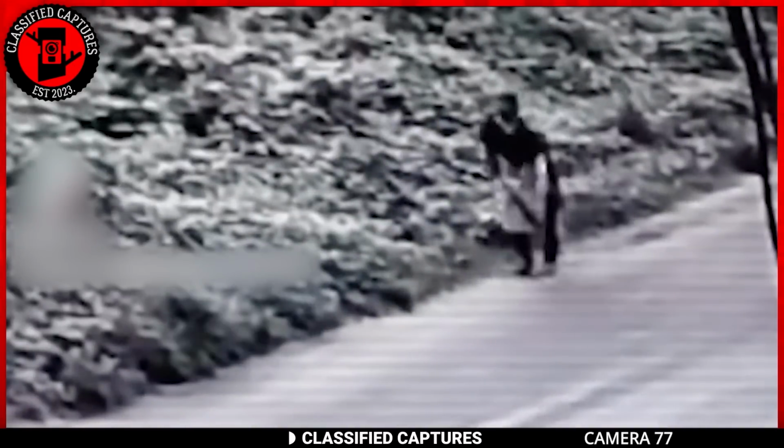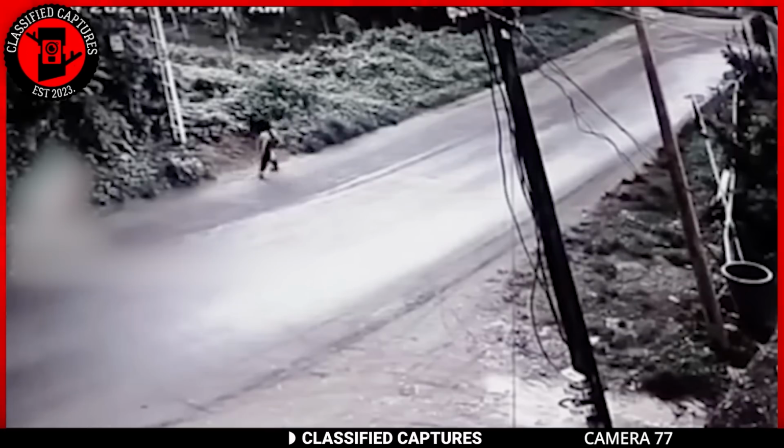Is it some sort of ghost haunting that particular street, only revealing itself when the lady tries to cross? The timing of its appearance is definitely eerie.